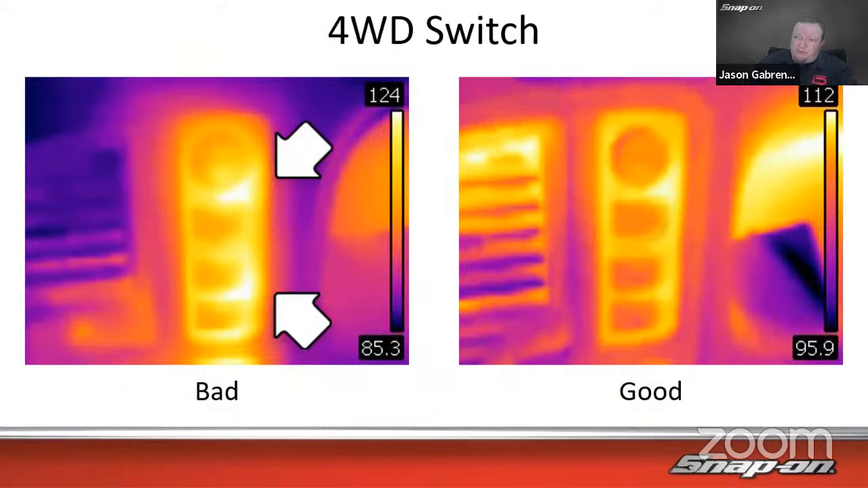Here's a new one. It's a stuck four-wheel drive switch. So it had a problem with the four-wheel drive switch. And we can see how it's quite a bit warmer right there. 124 degrees at the hottest. So that's pretty warm for a switch. Then we can see over there after it's fixed, it's quite a bit cooler over there, under 100 degrees.